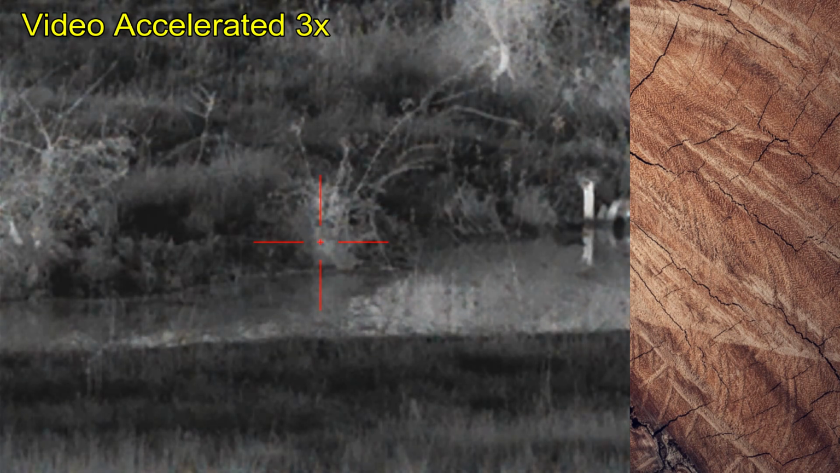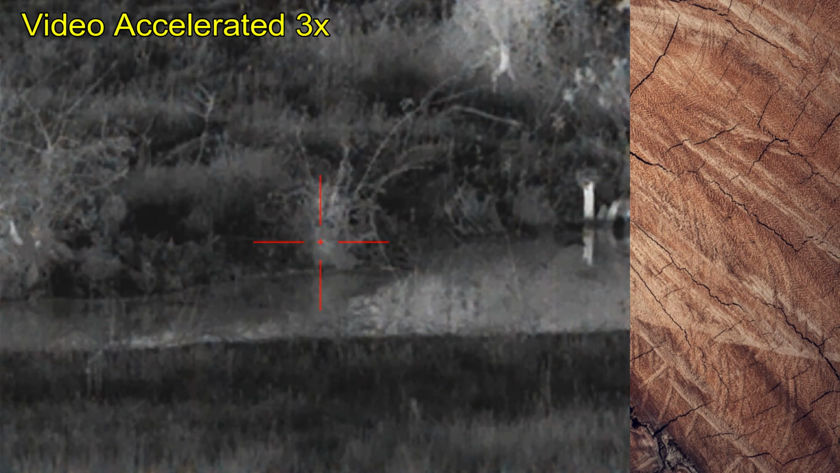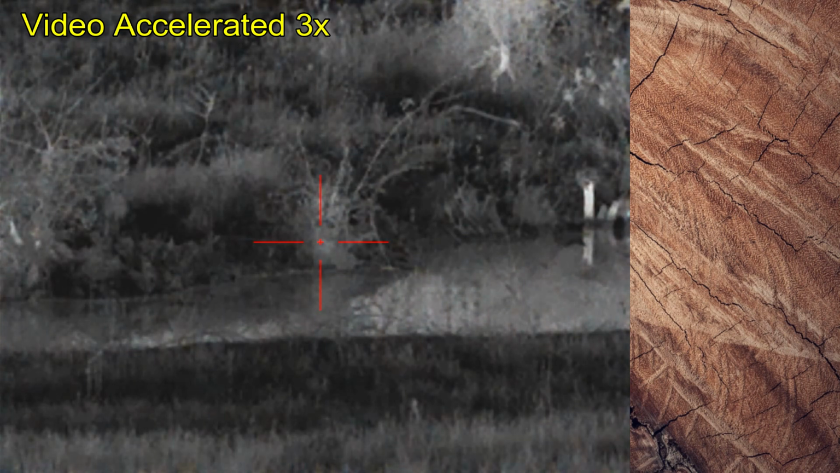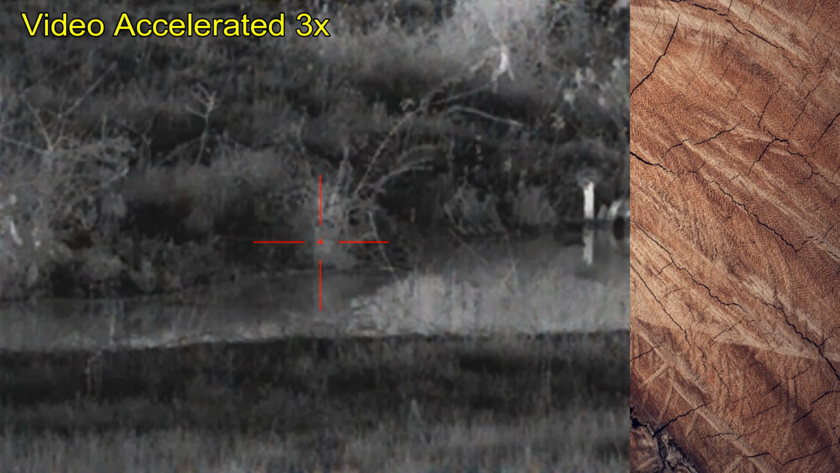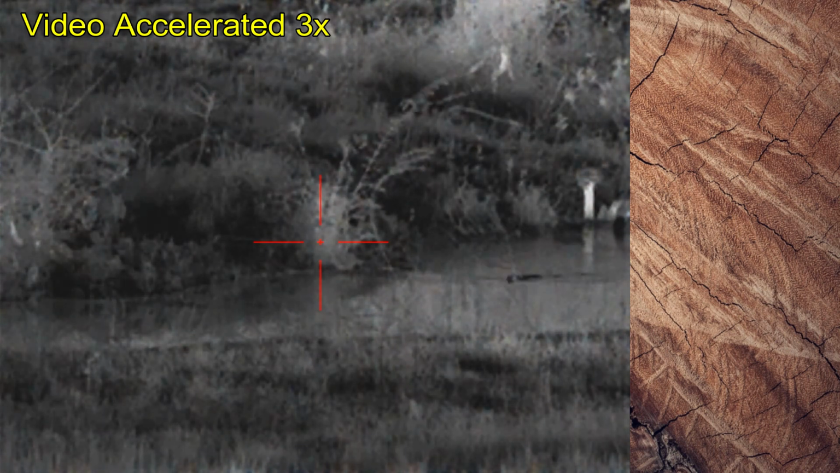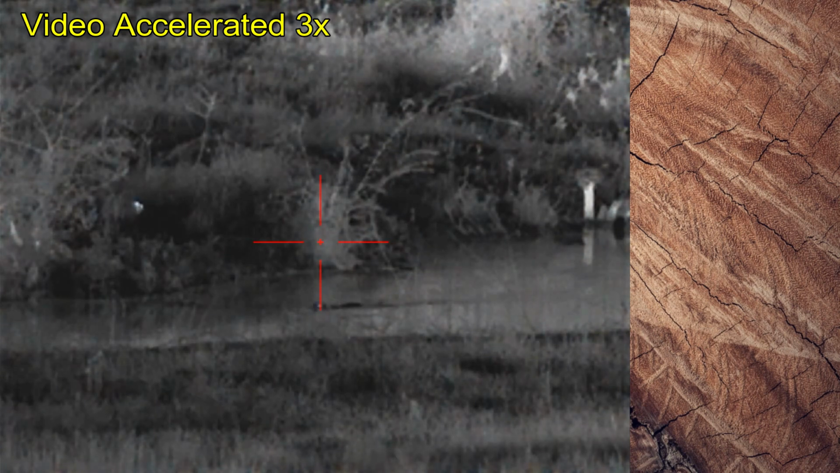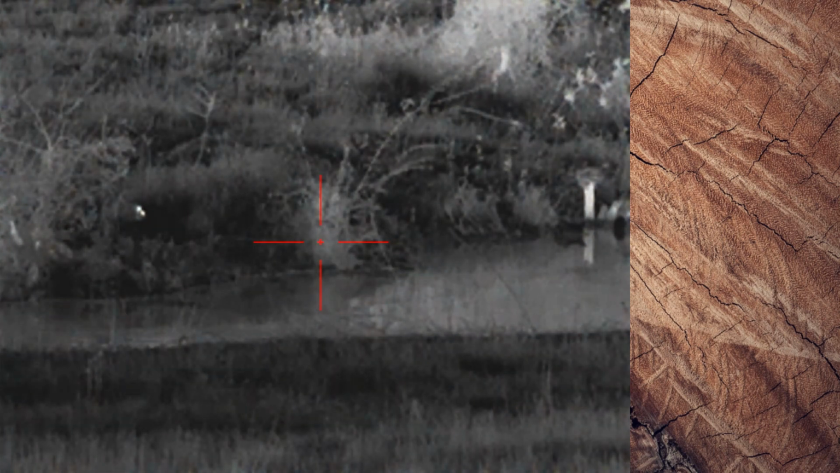Now I'm actually set up quite a ways from the creek, and the reason for this is because my rifle is zeroed at 100 yards. I'm at a good point, about 75 yards from the nearest bank and 85 yards from the far bank, and so my point of impact will almost be equal to my point of aim. And that's about perfect, as I won't have to worry about holdover if I'm too close when doing my shooting.